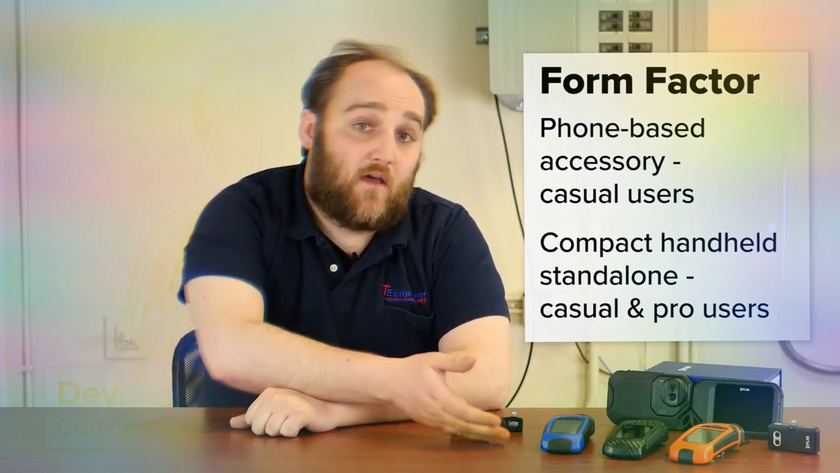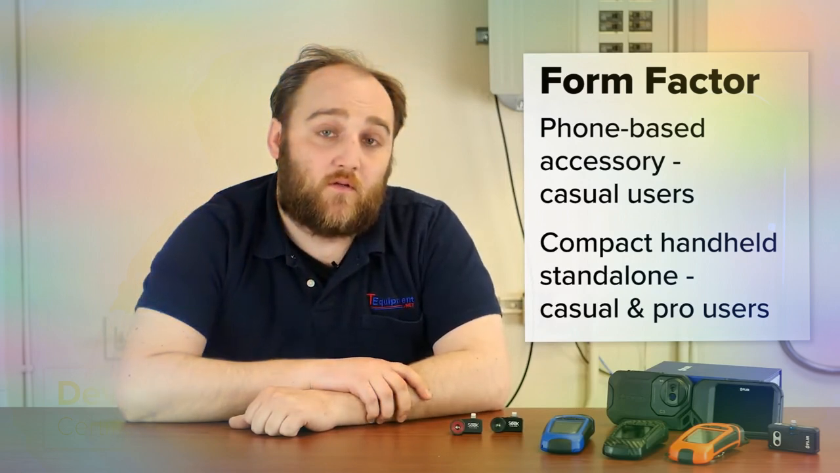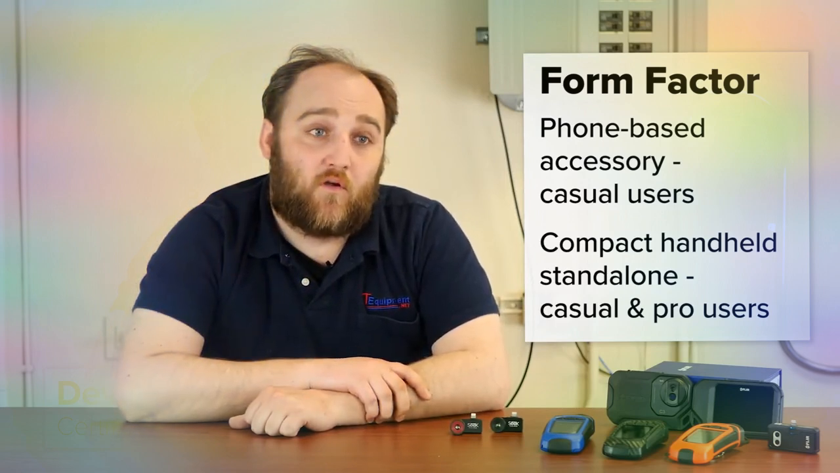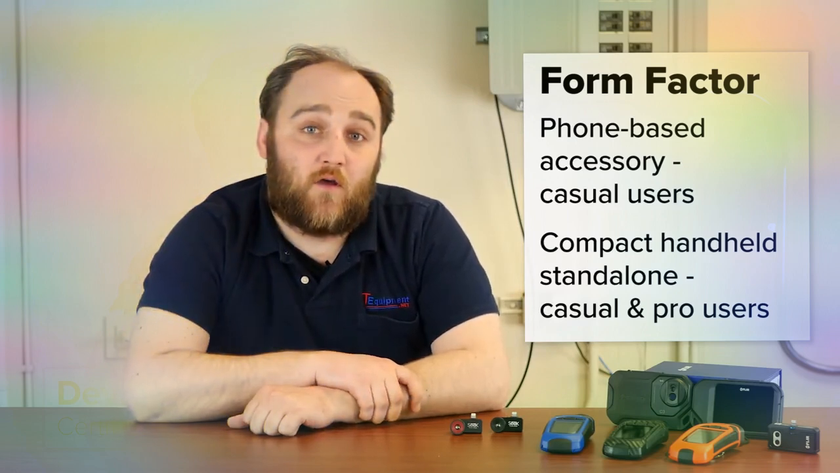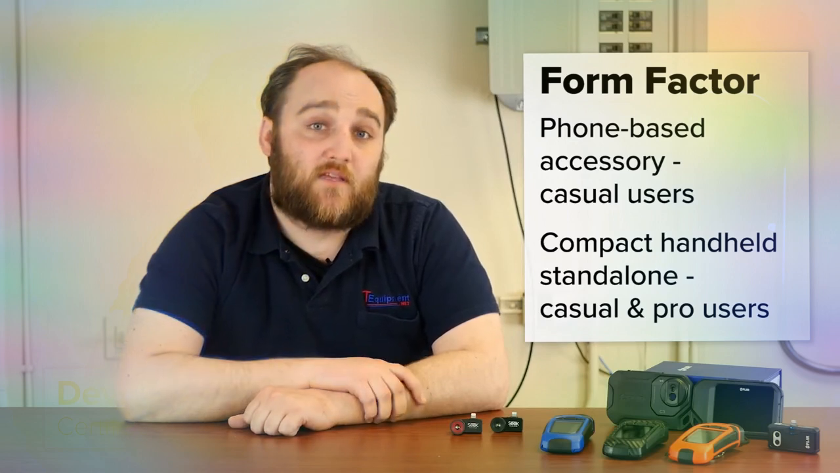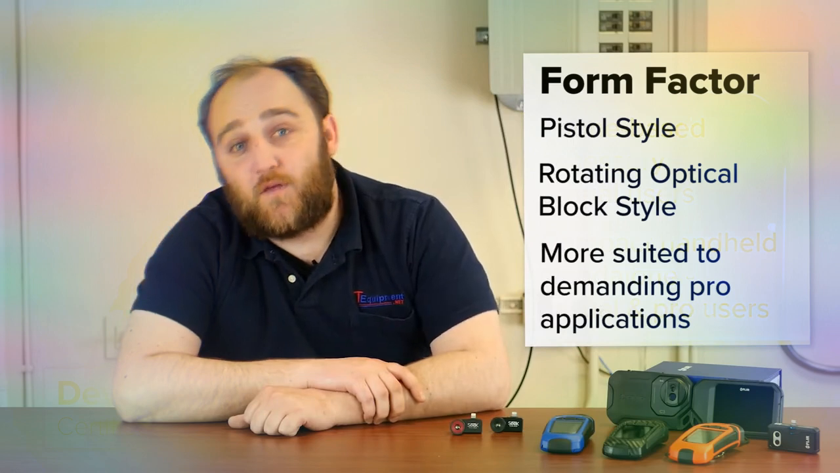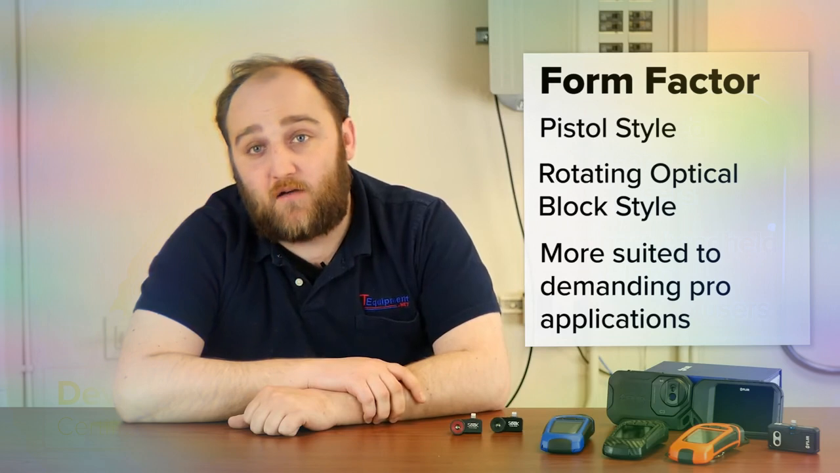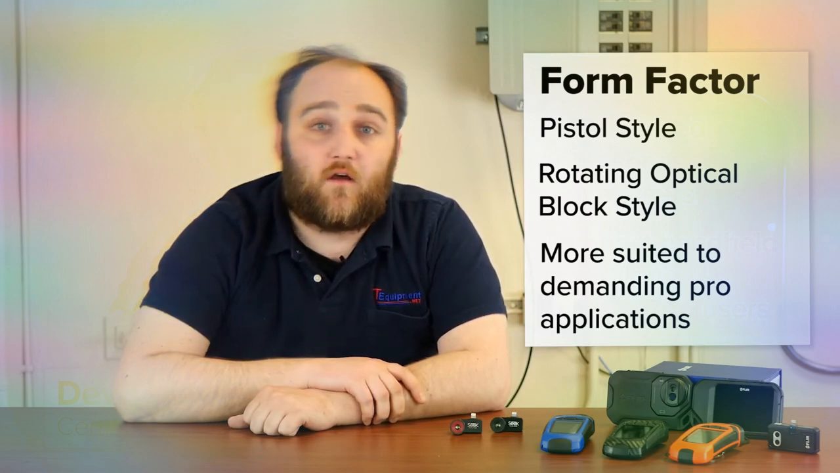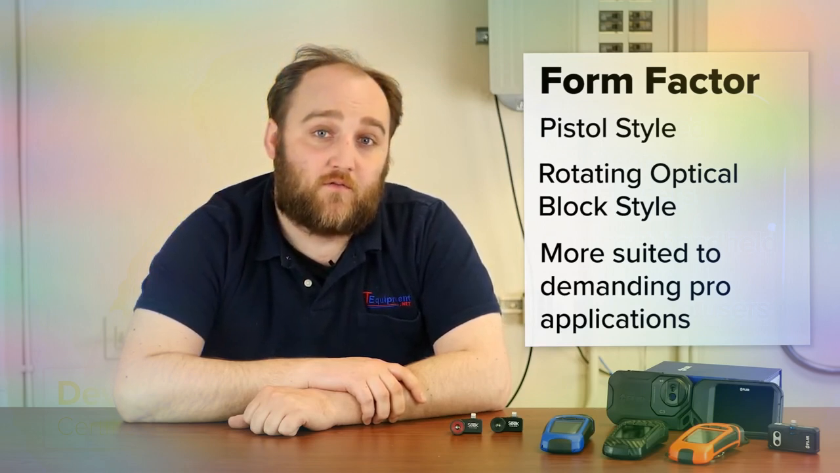We have small handheld units, which are good for technicians, anyone who is going to be working in more of an industrial environment, or anyone who needs to use the camera on a more regular basis, save images, and perhaps generate reports. There are also pistol-style cameras and more ergonomic rotating optical block style cameras, which are a little bit beyond the scope of this discussion, but are excellent options for the professional user of thermal imaging.